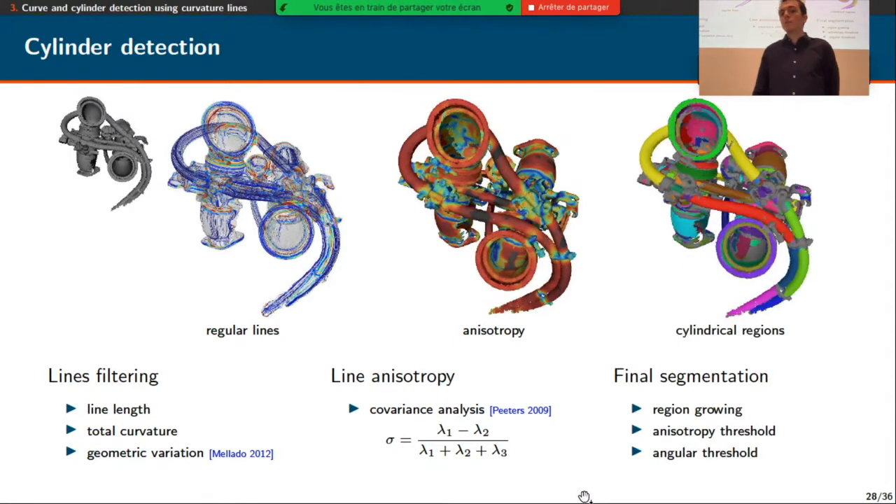And finally, we segment the final cylindrical region using also region growing over the shape. And here we have different thresholds on the anisotropy we computed and on the directions of the lines. And this pipeline can be performed at any level of scale. So we have a multi-scale cylinder detection algorithm.